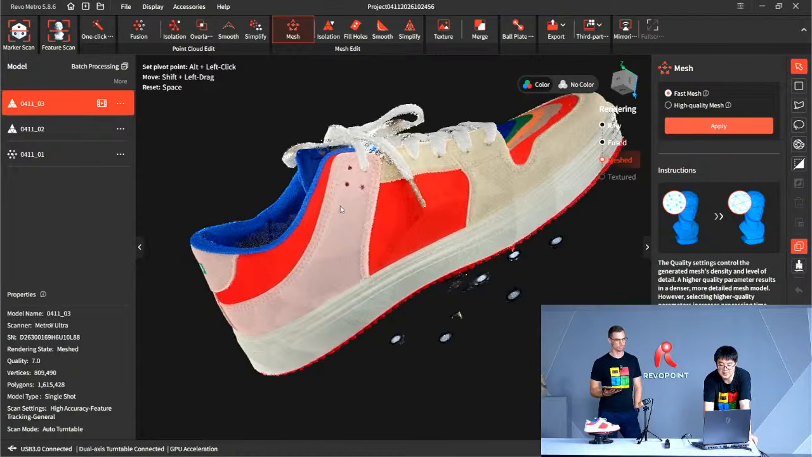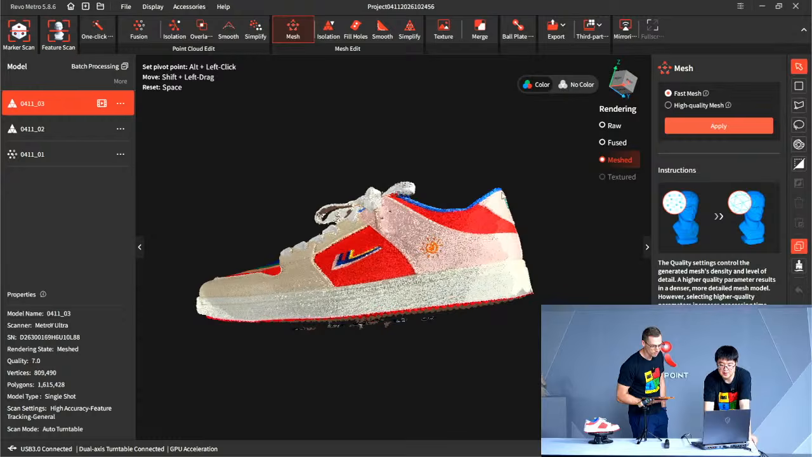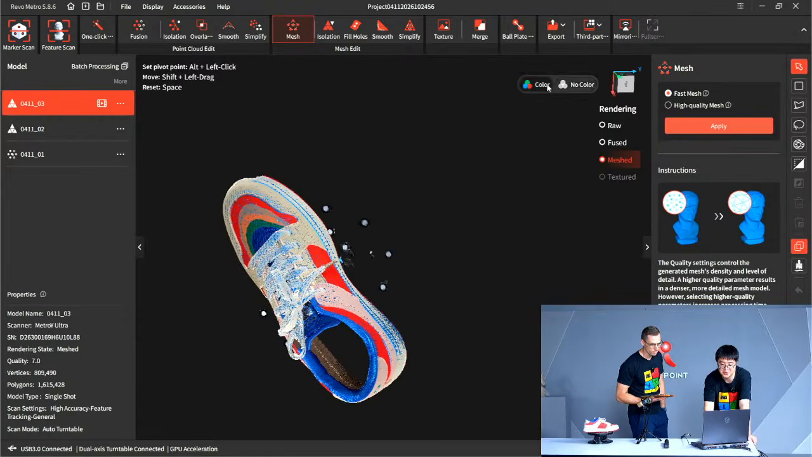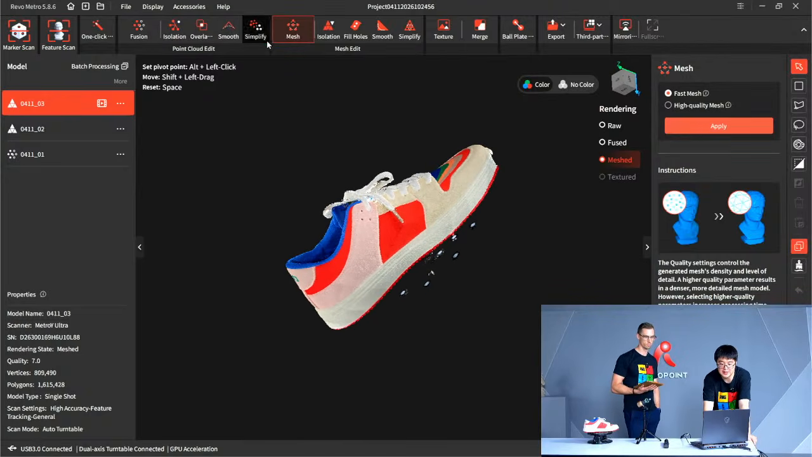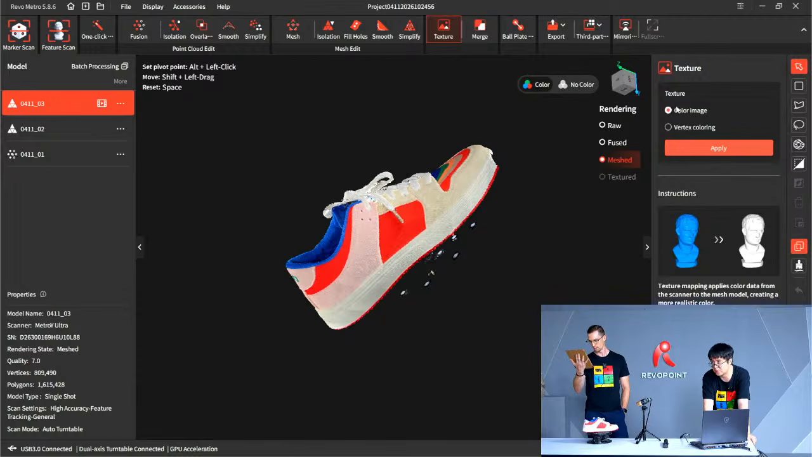All right, ladies and gentlemen, that's the full color scan. I think it has some issues because the no color has some issues with it. It's not turning it off. Yeah, it didn't turn it off. So that's the color you can get. And you can furthermore do color imaging or vortex coloring based on what you're going to need it for. If you need real color and shade, you use color image. If you just use it for color 3D printing, you use the vortex coloring to get your job done.